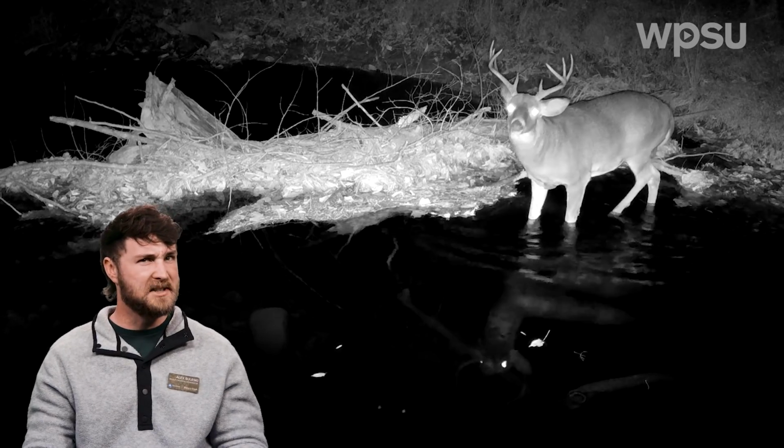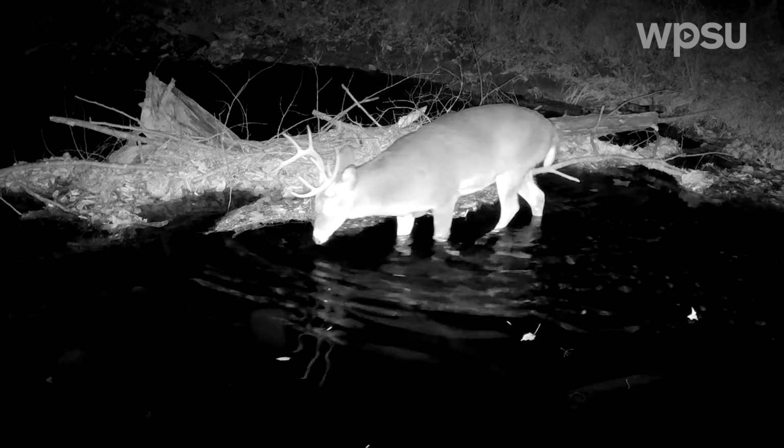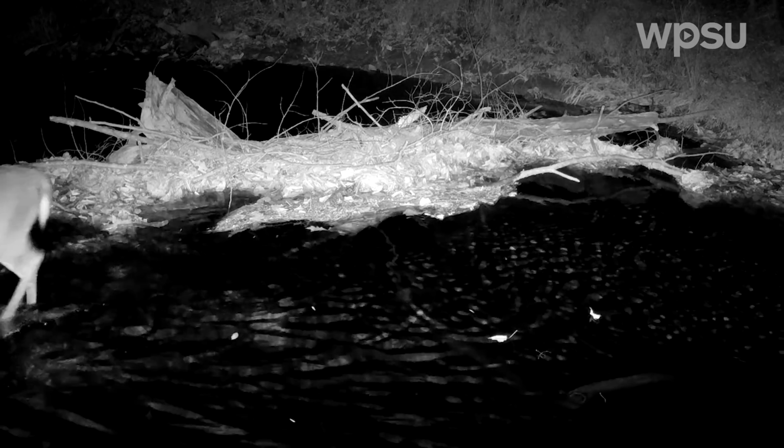Here we see this pretty big 10-point buck crossing Shavers Creek in a slower moving pool. We've been seeing this guy for a while around the center. A lot of our staff has seen him coming and going in front. He also sort of crosses down by our beaver dam a lot.